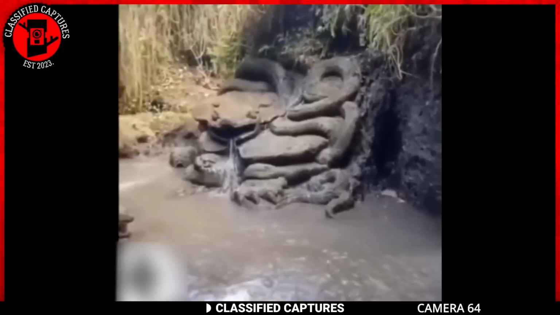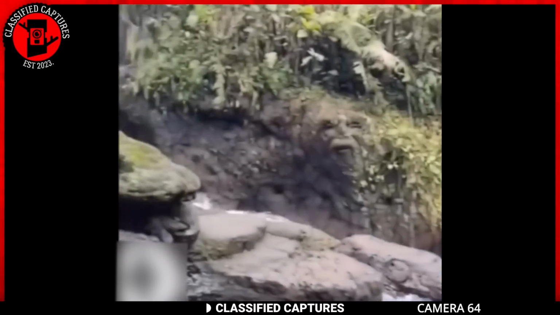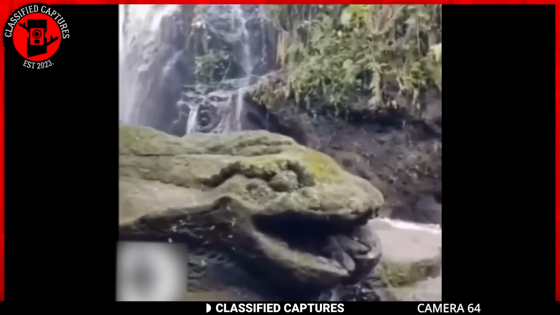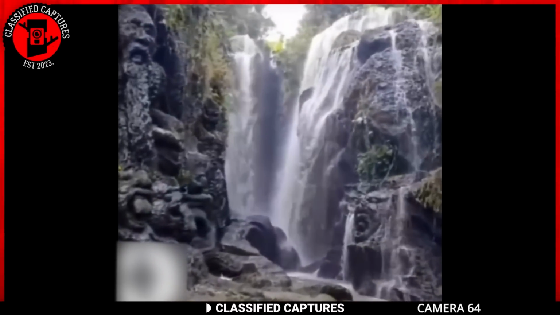These snake-like rocks could be an example of pareidolia, where our minds interpret familiar patterns in random formations. On second thought, the subsequent formations are too intentional to have been created by natural means. My money is either on art by earlier civilizations or petrification. What say you?